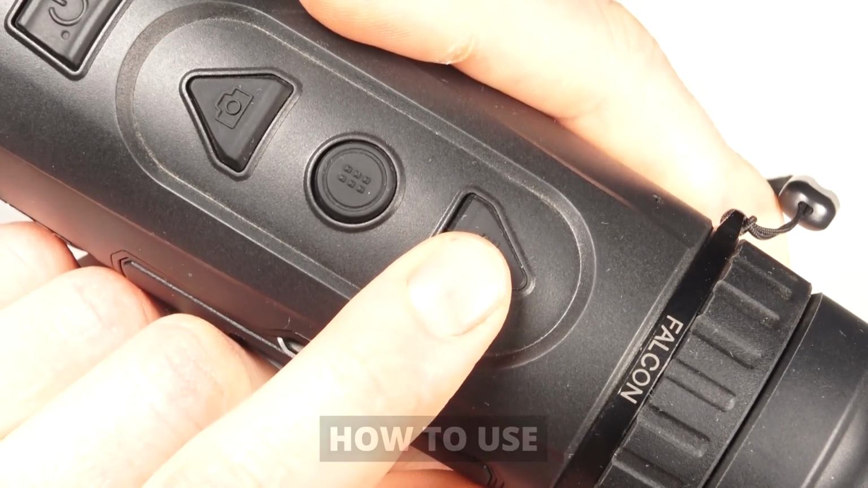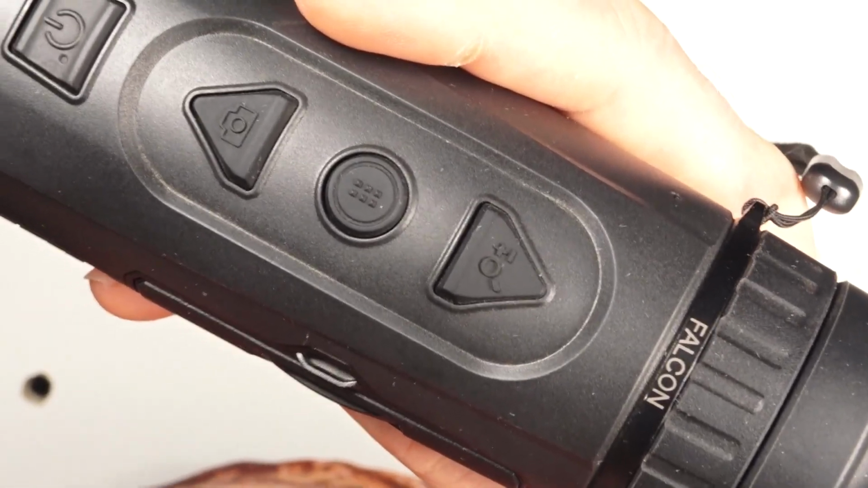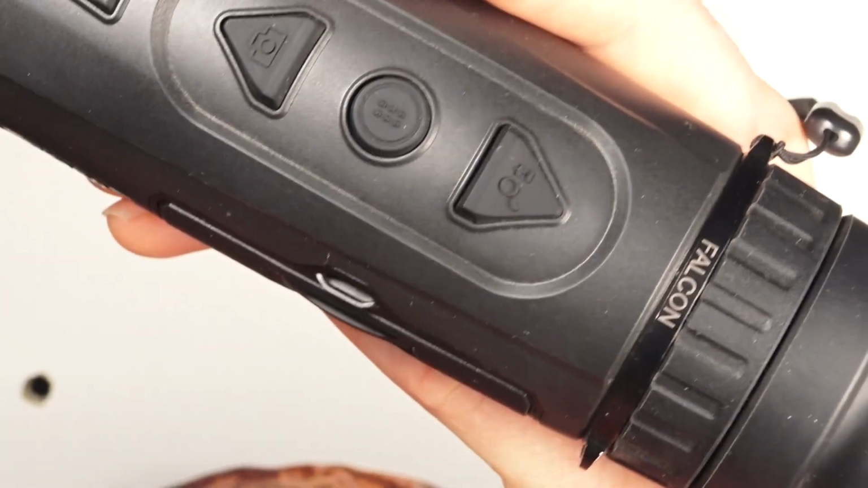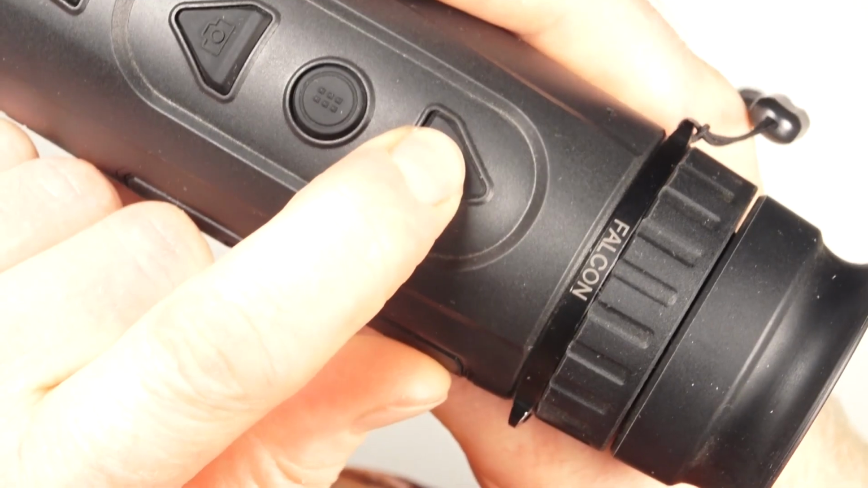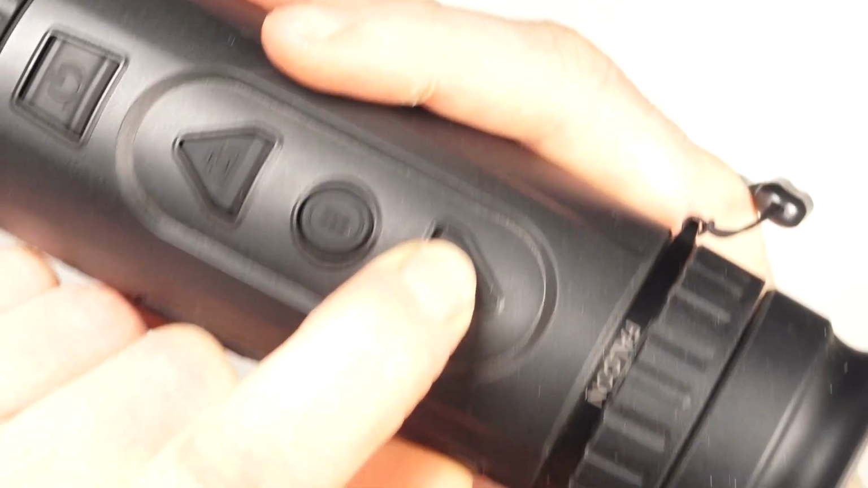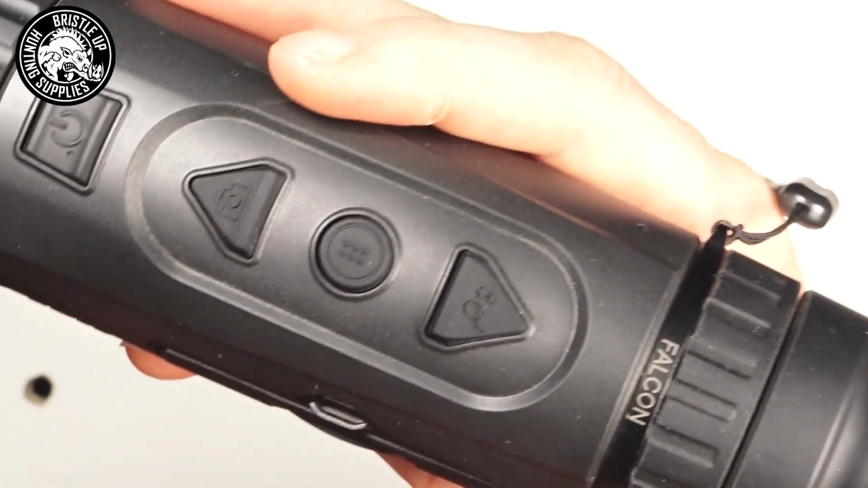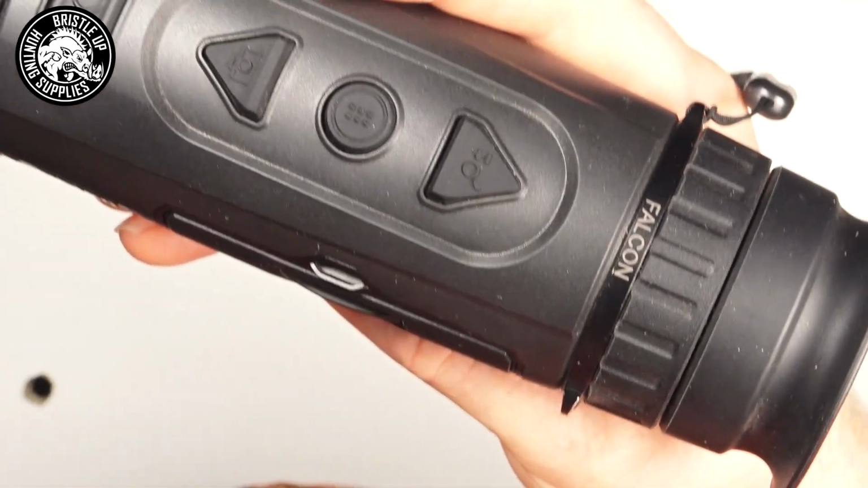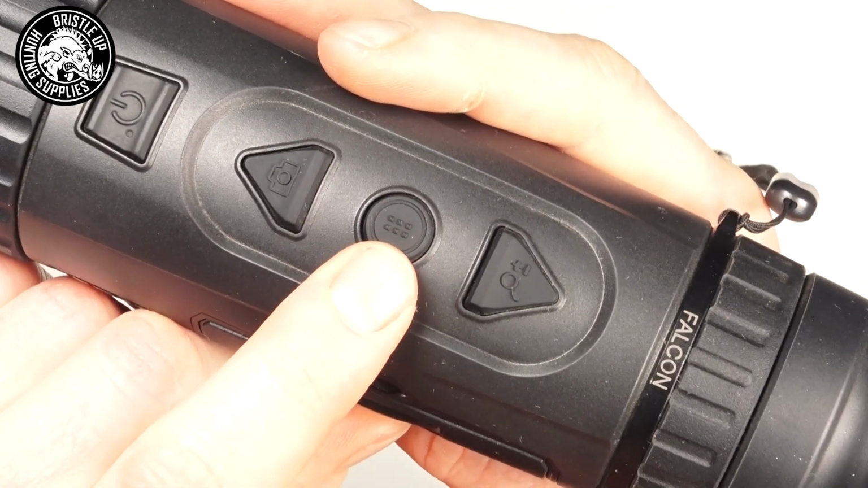As you press this, it'll cycle through the zoom levels 1, 2, 4, 8 times, etc., and then it'll cycle back to 1 times. If you press and hold this button, it'll do a manual calibration. Now, if you've already got auto FFC turned on, you probably will never have to do this because it'll auto calibrate every so often.